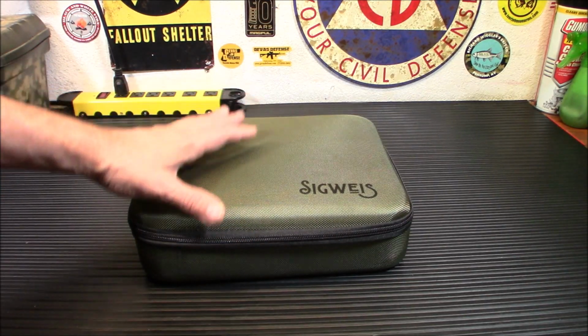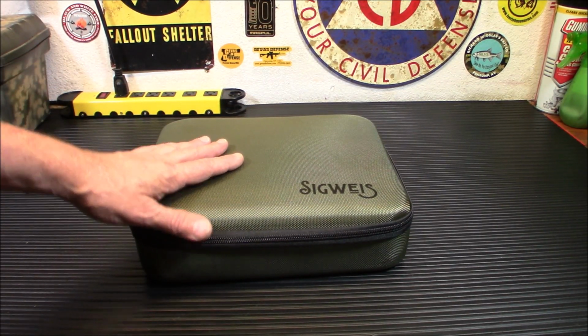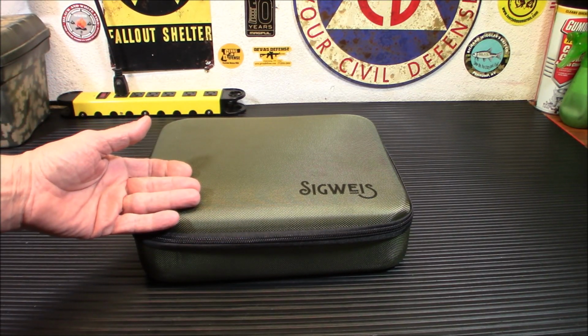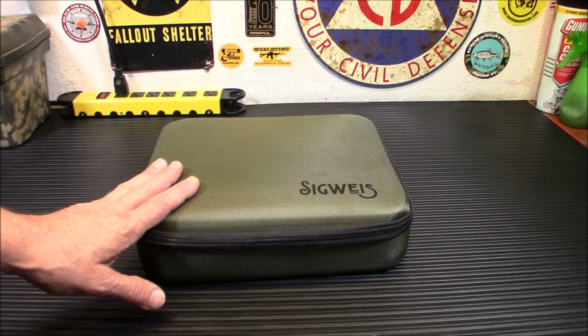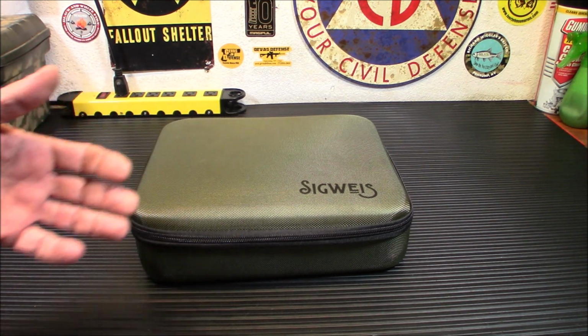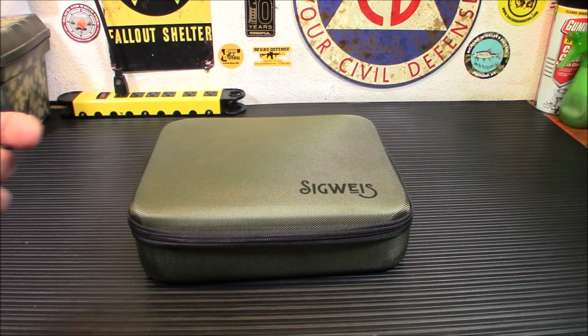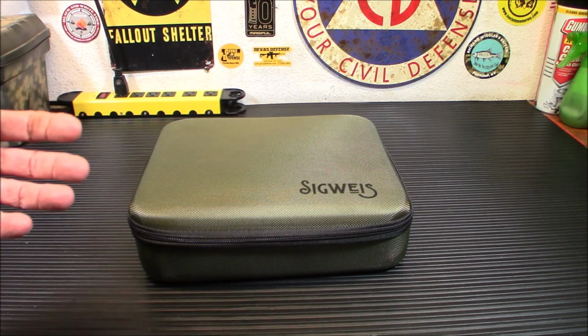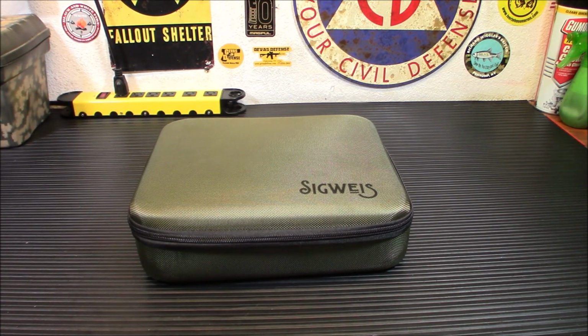Now again, these are digital night vision binoculars. These are not what you would consider what the military uses or something. However, for a budget minded person, this is an excellent option. And especially as preppers, we like to know what's going on around us. If you're in a situation where it's potentially dark outside and there's trouble in your neighborhood, you want to be able to see what's going on.